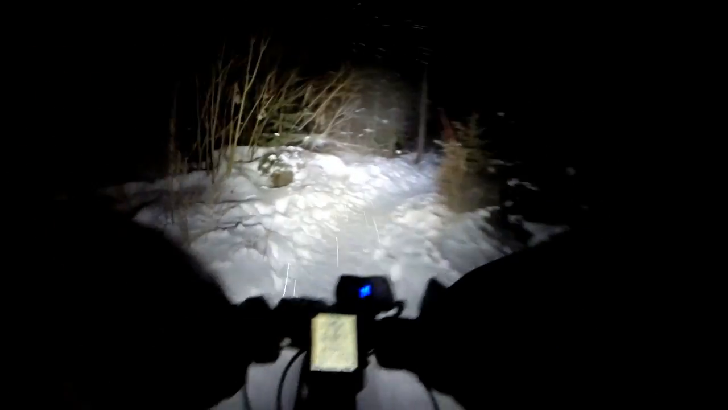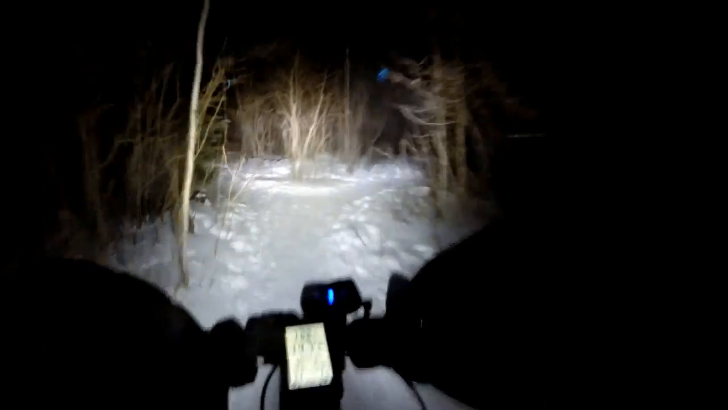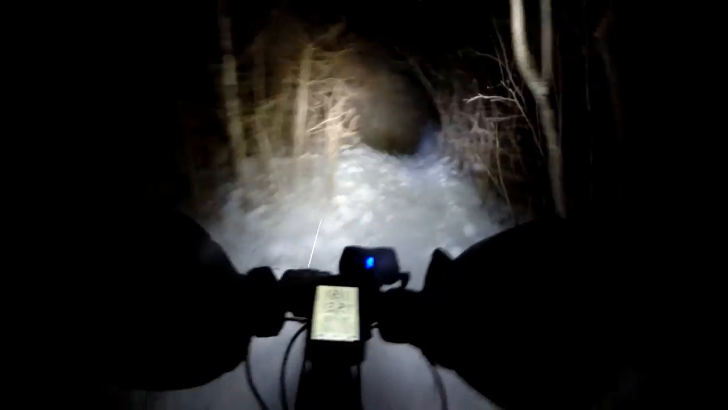I freaking hate this log. Bad angle. Bad angle. I guess a little tighter through here.